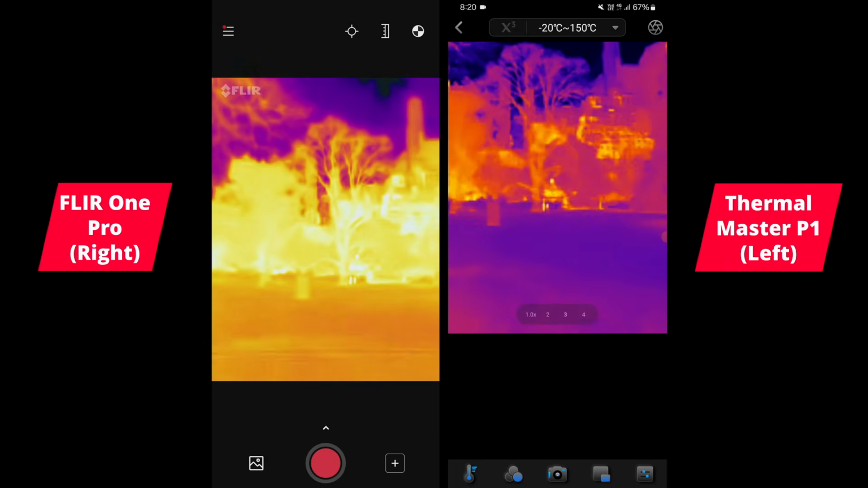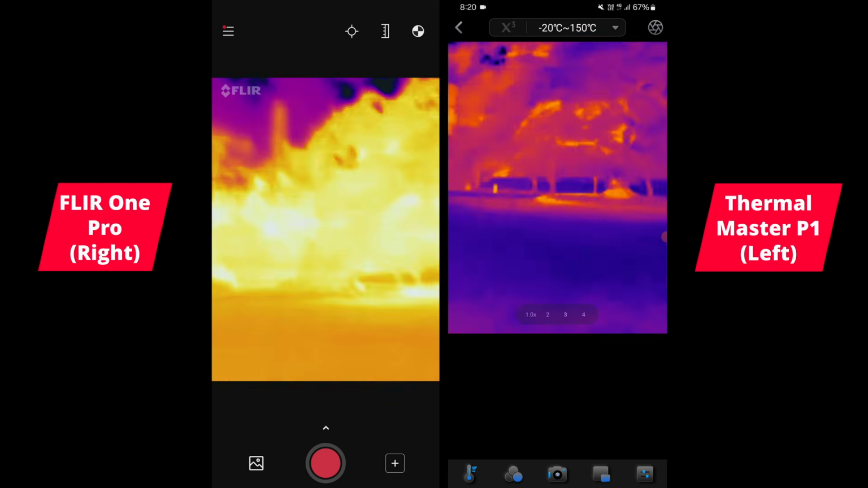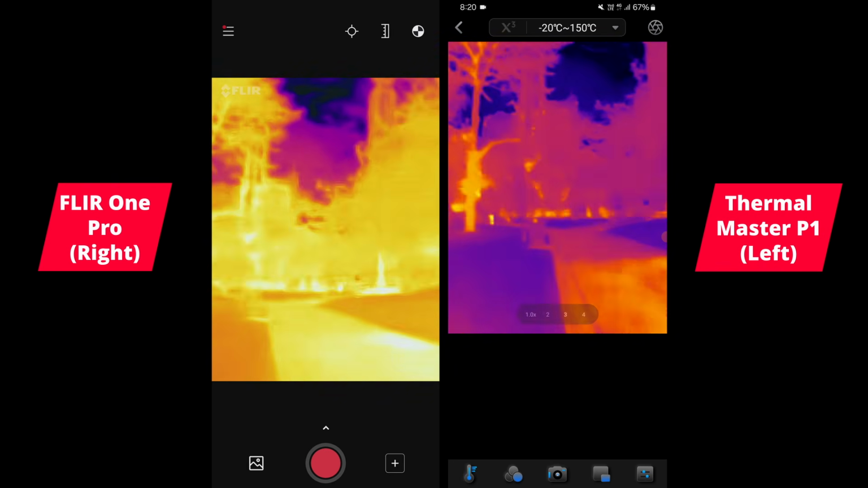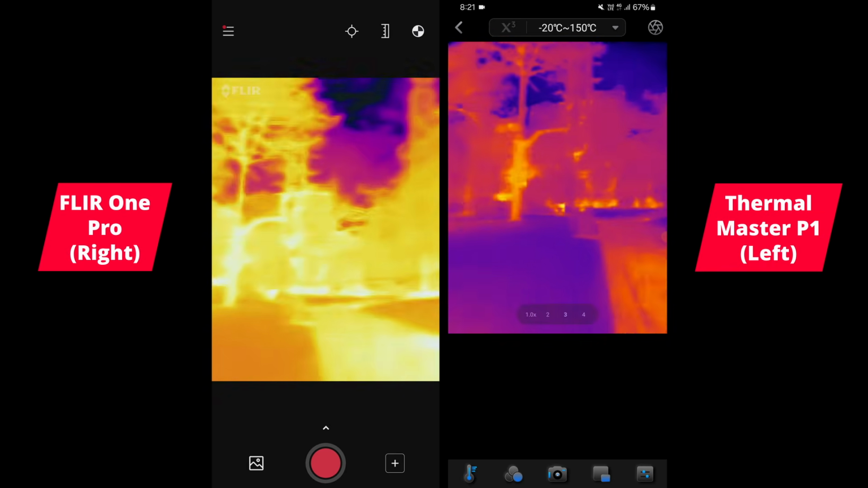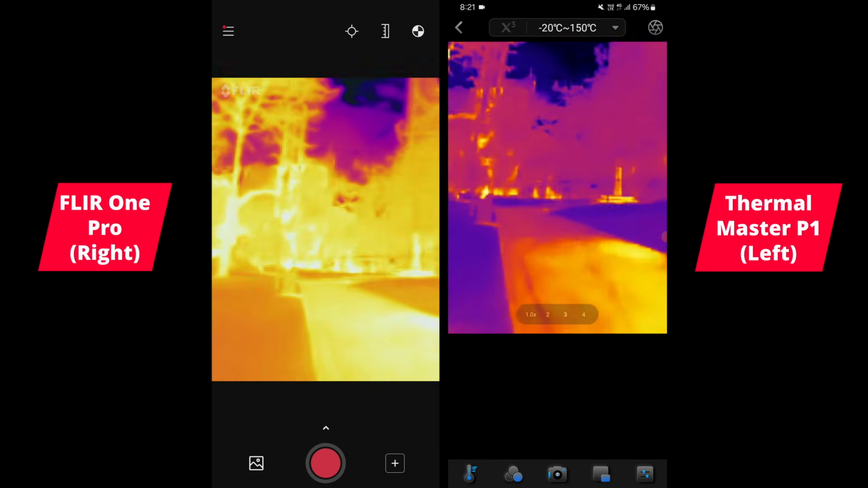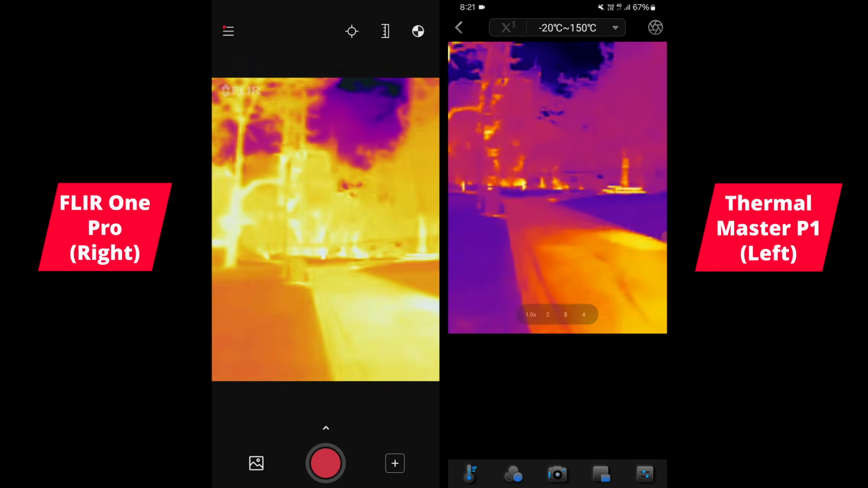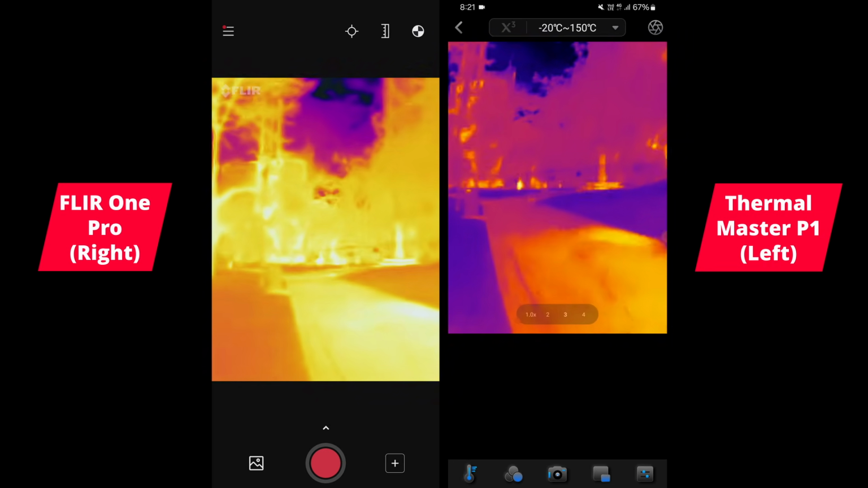Okay, so on the left here I've got the FLIR One Pro, and on the right I've got the Thermal Master P1. And you can already see a huge difference in, firstly, the frame rate. There's a much smoother image with the P1, and due to the lower millikelvin value of the Thermal Master P1, so basically higher thermal sensitivity, you can see much more contrast out here.